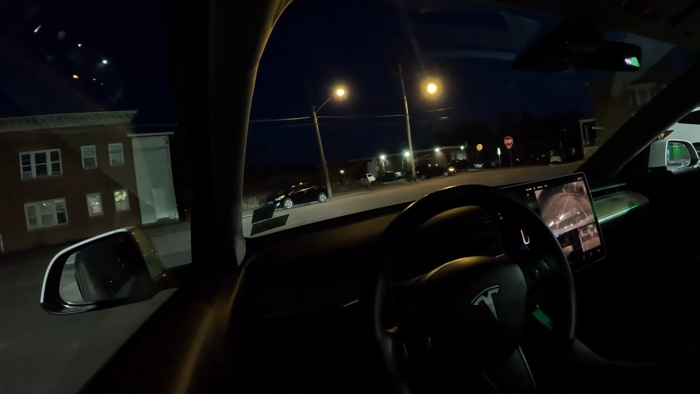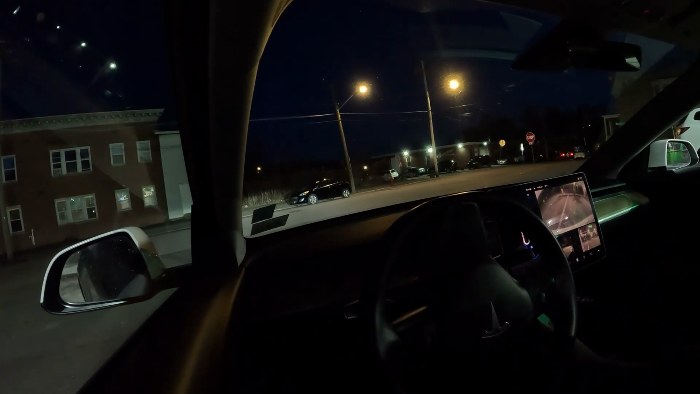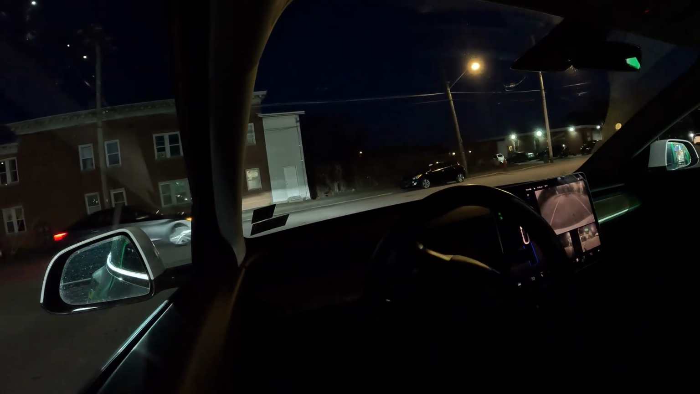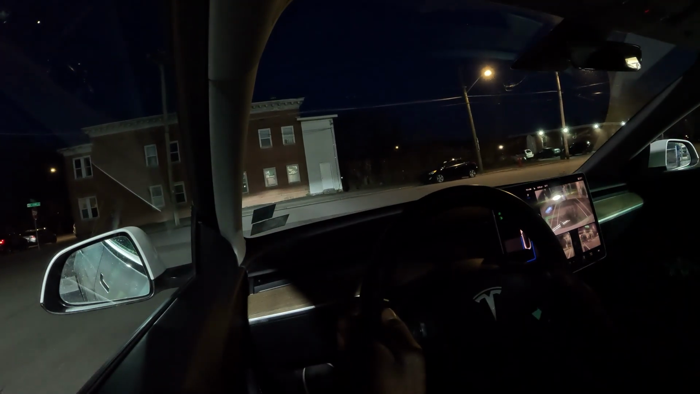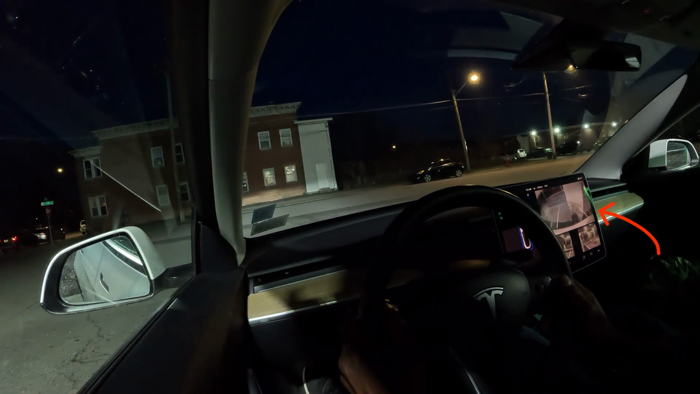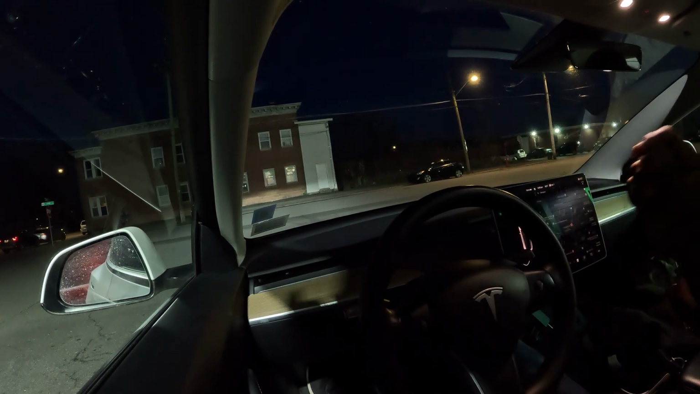Not quite lined up perfectly. Okay, and it's going to straighten itself out. Autopark in progress. Alright. Ooh. Okay, you gonna stop? I think you're good. Oh, that is darn close. Okay. I stopped that one. Yeah, you're good. That was a little too close.